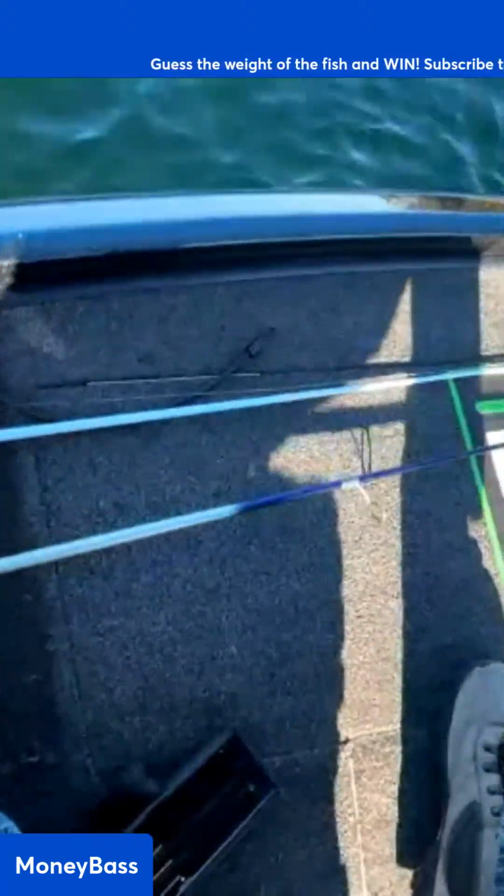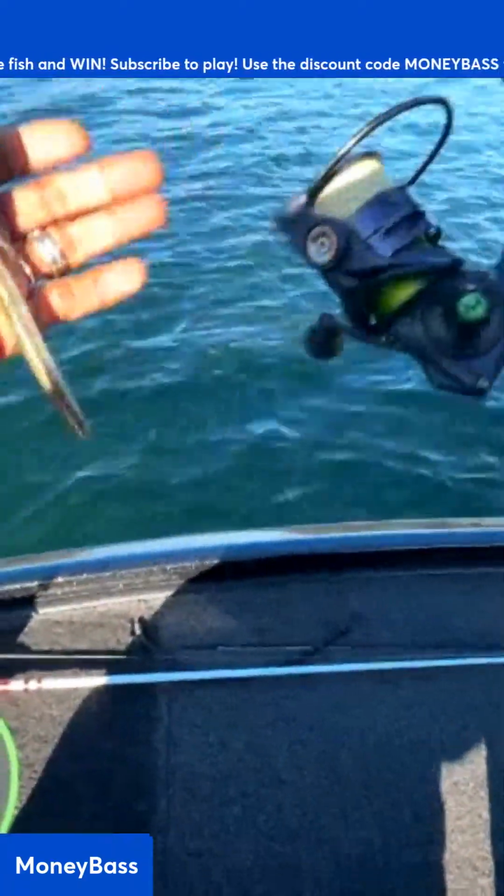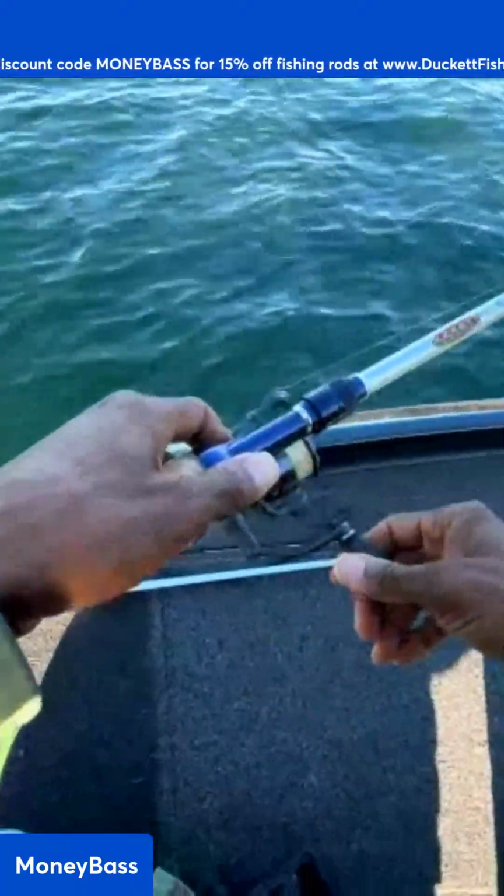The other thing that we're going to be checking out is this shaky head. You know, I always have to have one of these handy. Nice and simple setup.